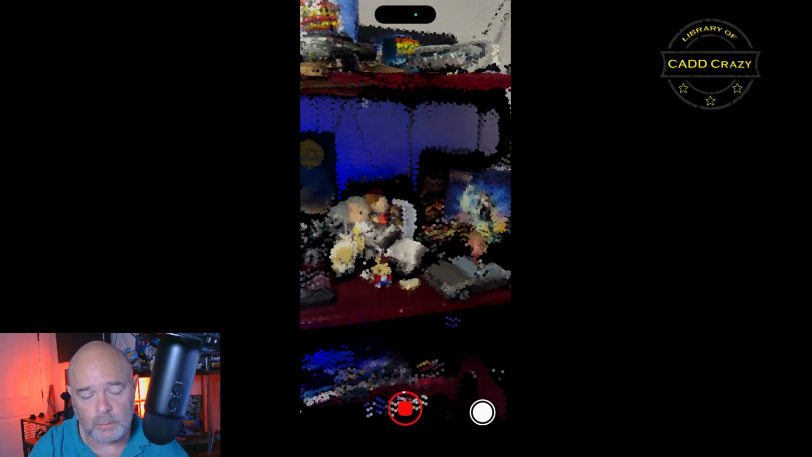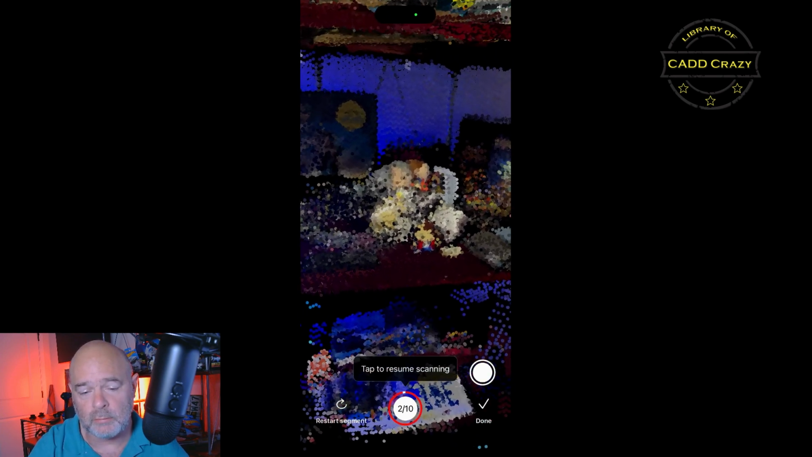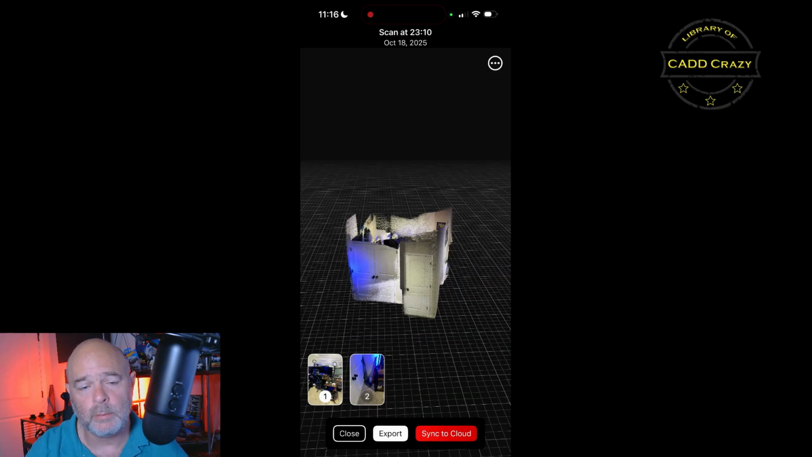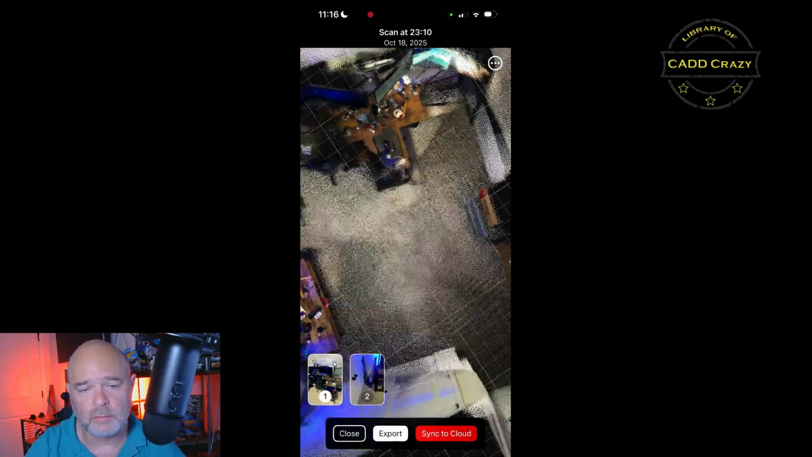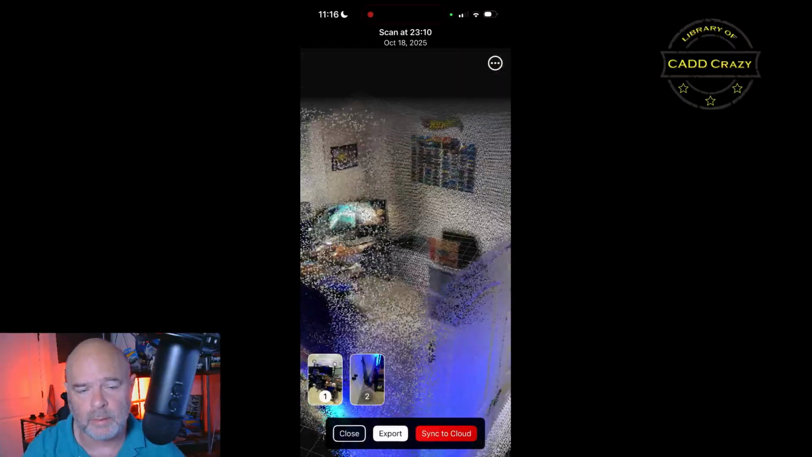We're going to hit stop on the capture. And when it's done, you have a choice of hitting done, and that's what we want to do here. So hit done, and it's going to come up with a preview of your scan. This allows you to zoom in, pan around, and see what's there. If you're missing anything, go back and capture it.